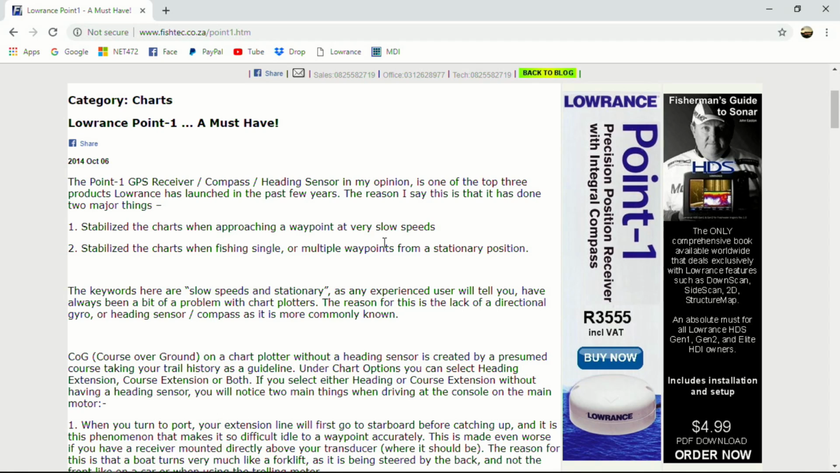First of all, where do you mount a Point-1? This is the big question. You see a lot of guys putting heading sensors, which are essentially compasses, on the bow of their boat. Guys, that trolling motor, the amount of electrical interference from that trolling motor, and as you put your foot on the power to use more power, or it's more windy or whatnot, it's going to create more magnetic field. So it's going to fluctuate.